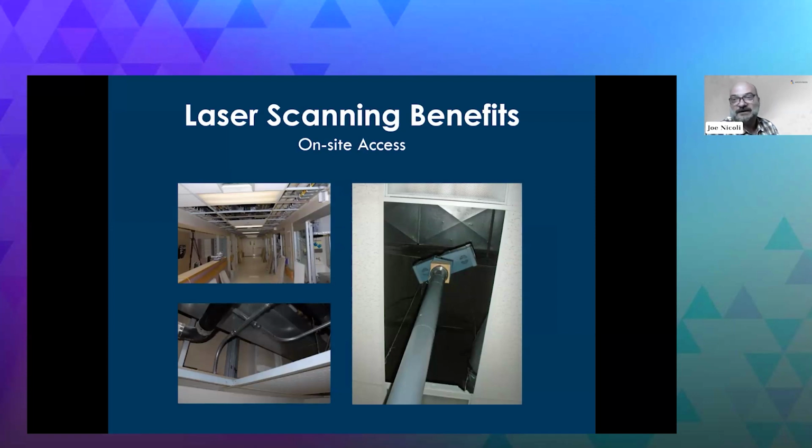So how do you get an existing model of that? Well, you can stick a scanner up there and scan it. And that way you're not putting anyone up on that ceiling. You're not taking every tile out to try and measure this by hand.